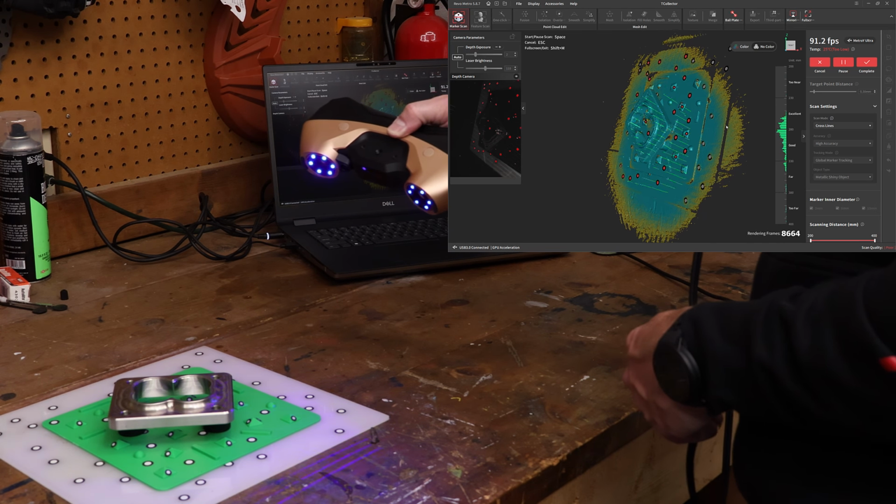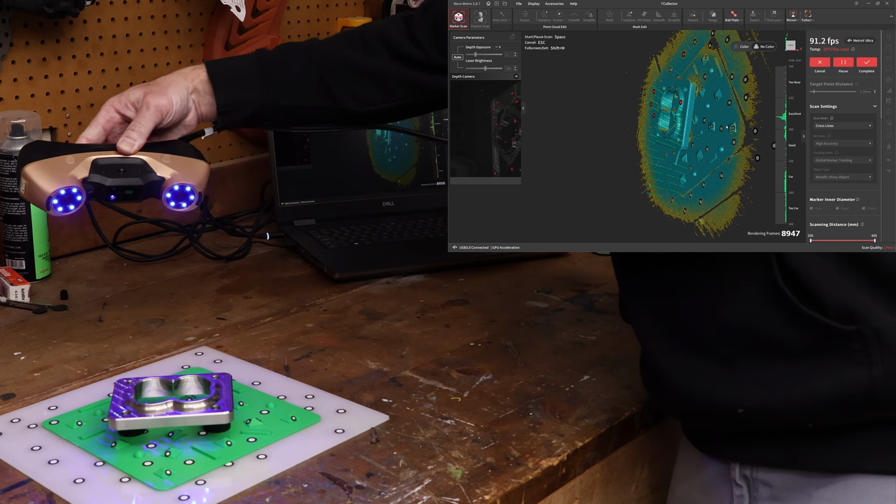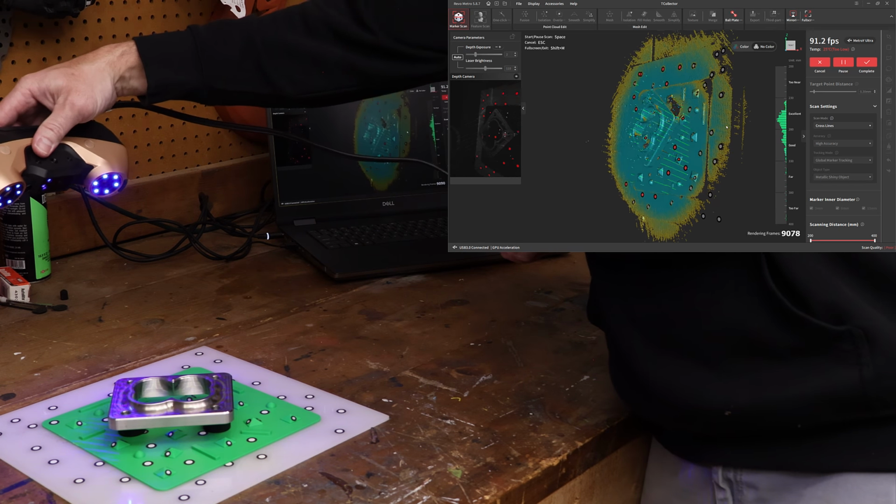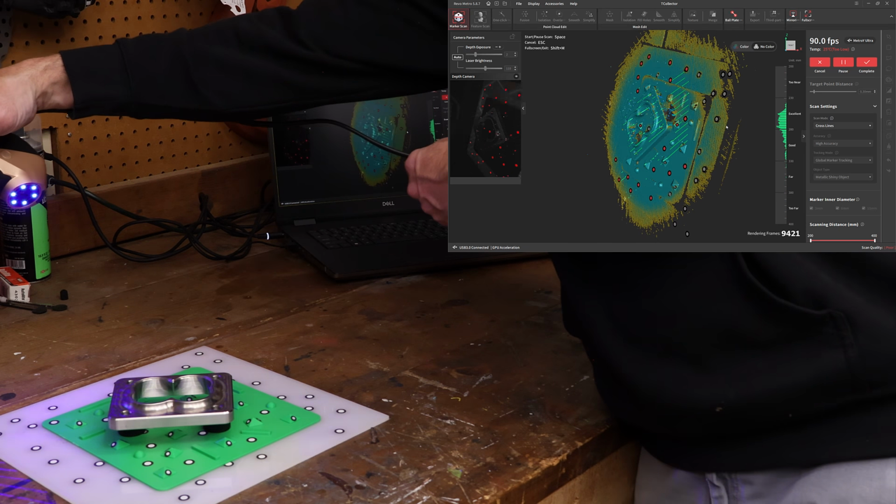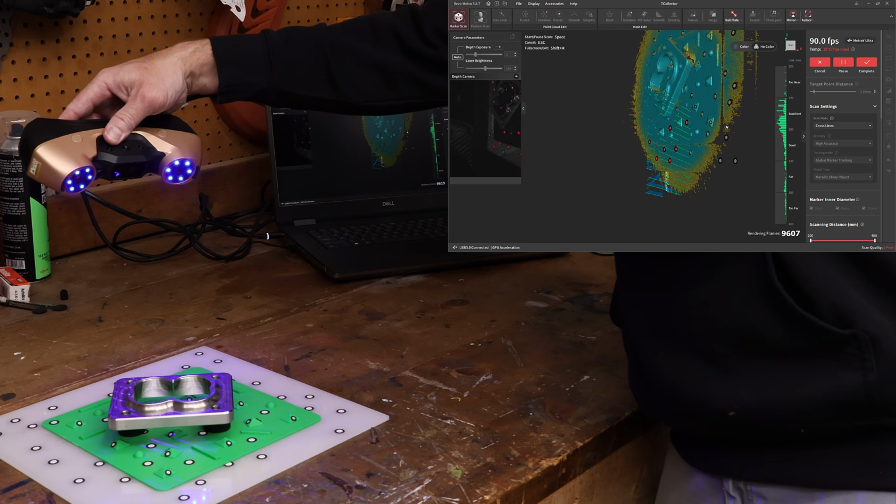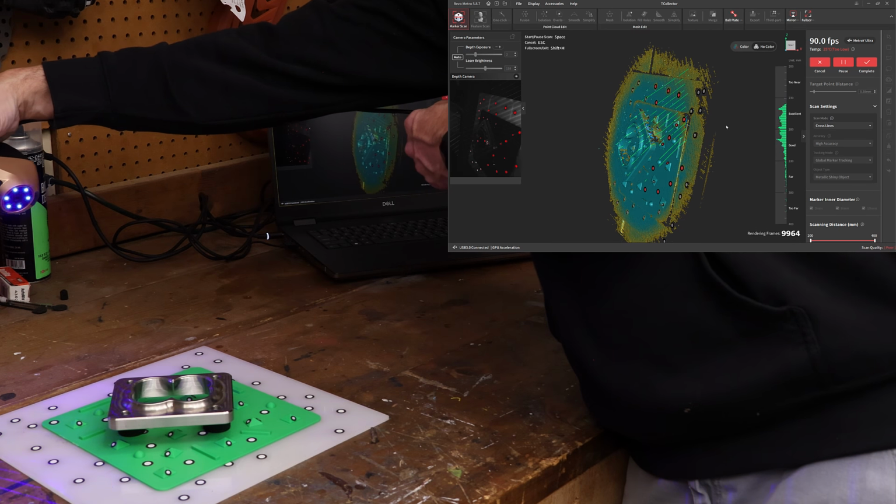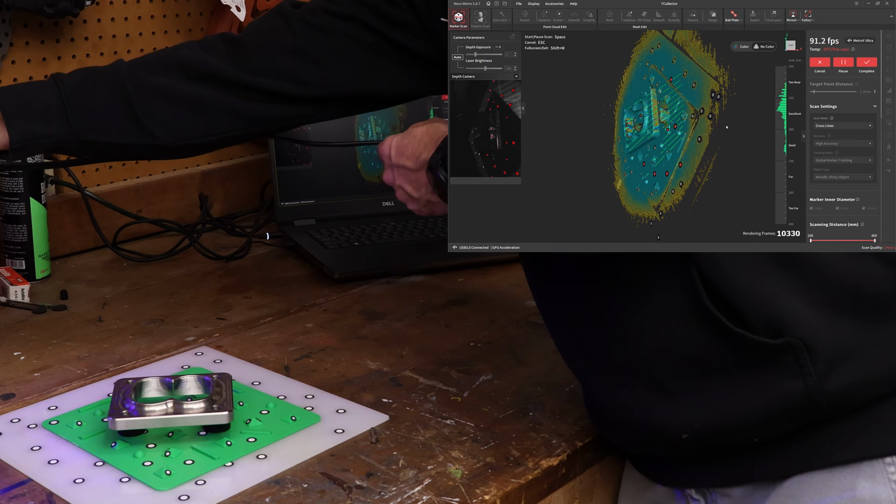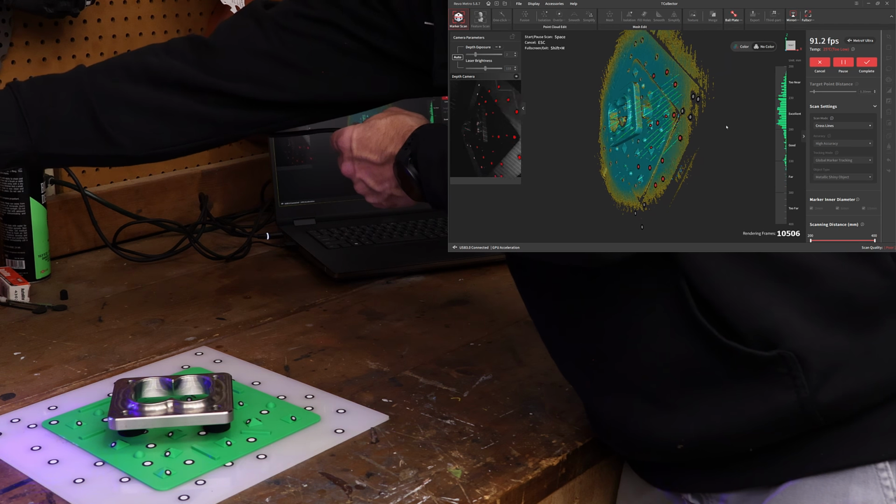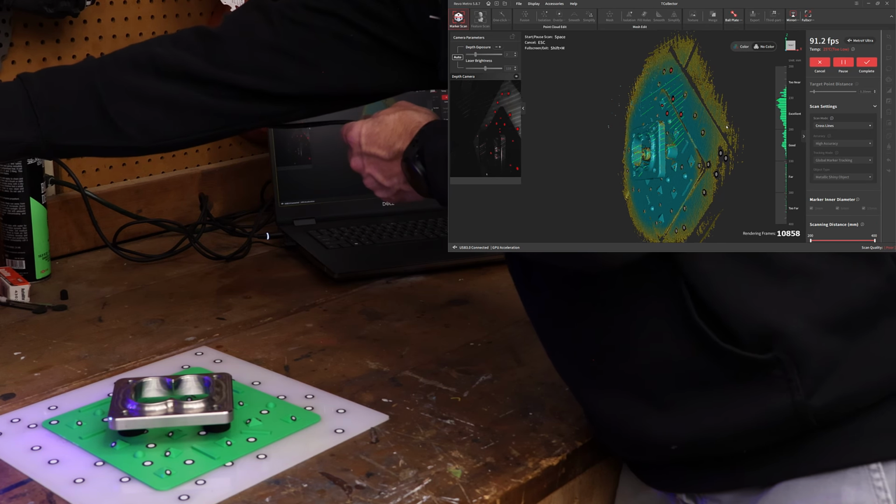But again, moving back and forth, what I'm trying to do is get inside of the port area, and I'm trying to get those chamfers and those transitions. When we get around the backside, it is a little hard for me to reach without getting in the way of the scan. And so I'm trying to be mindful of the green on the side because I want to be the right distance away, but I also want to be in that sort of perpendicular orientation.